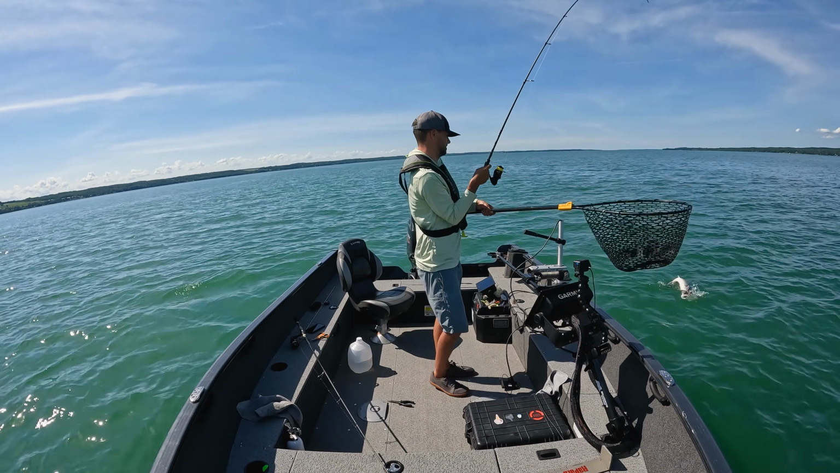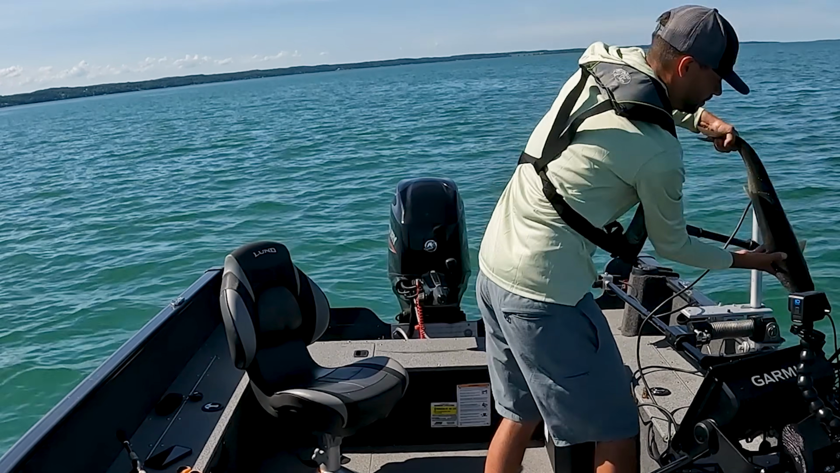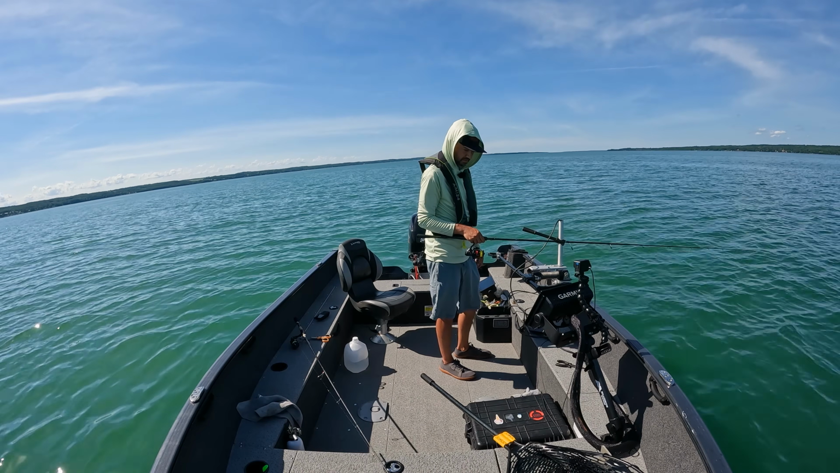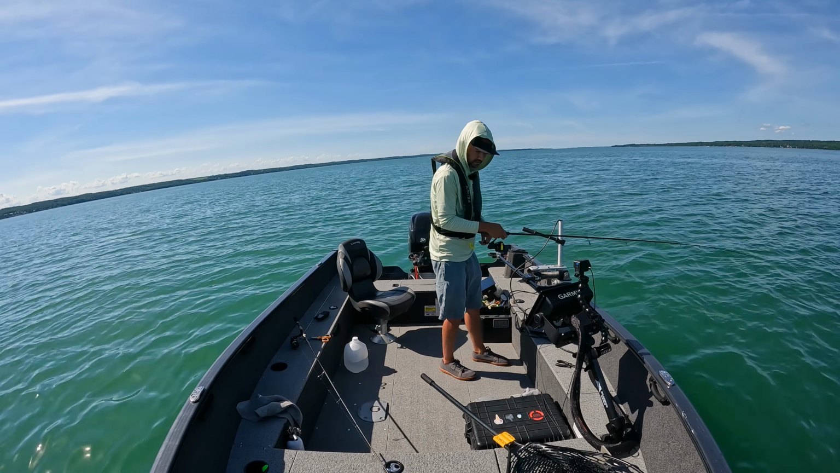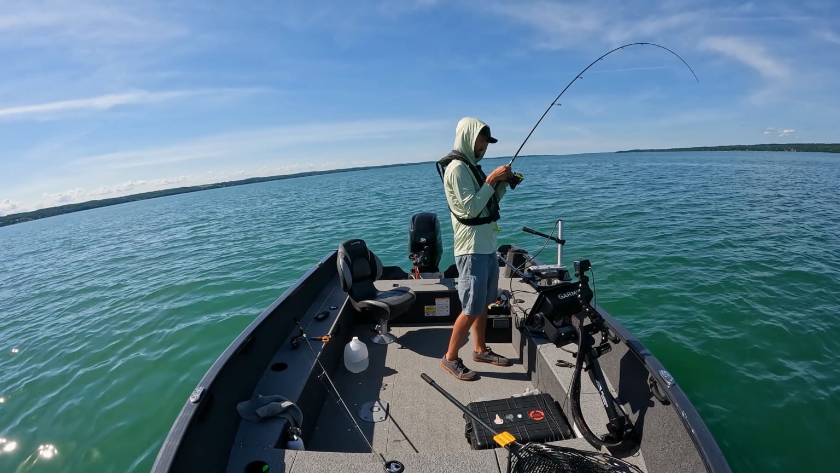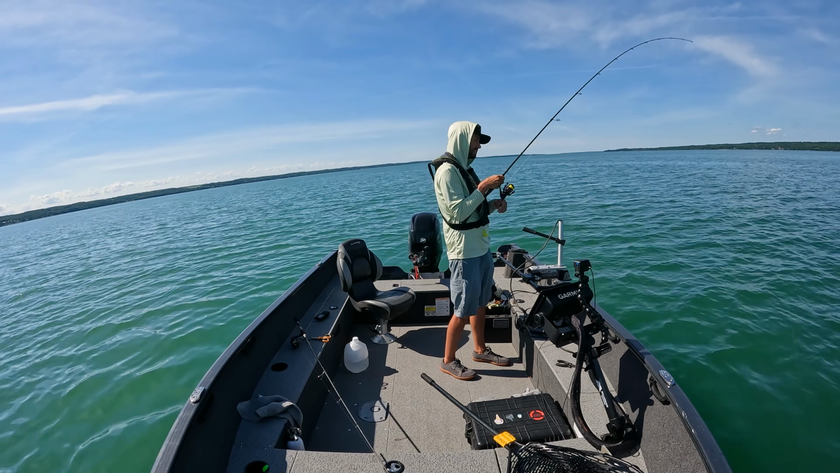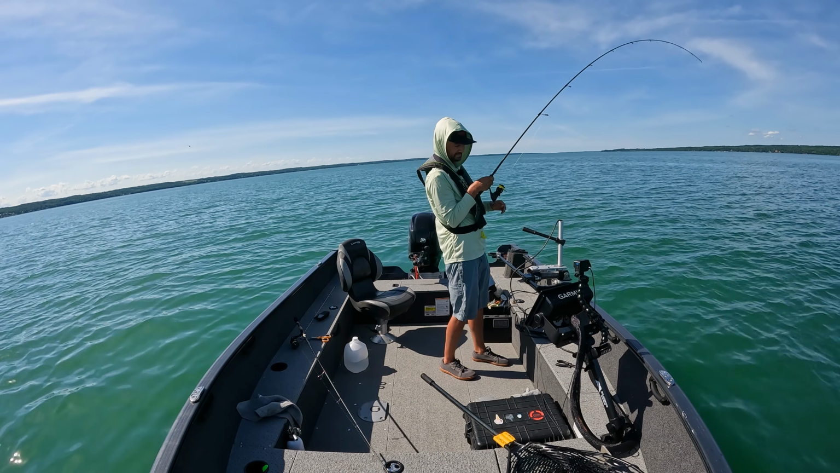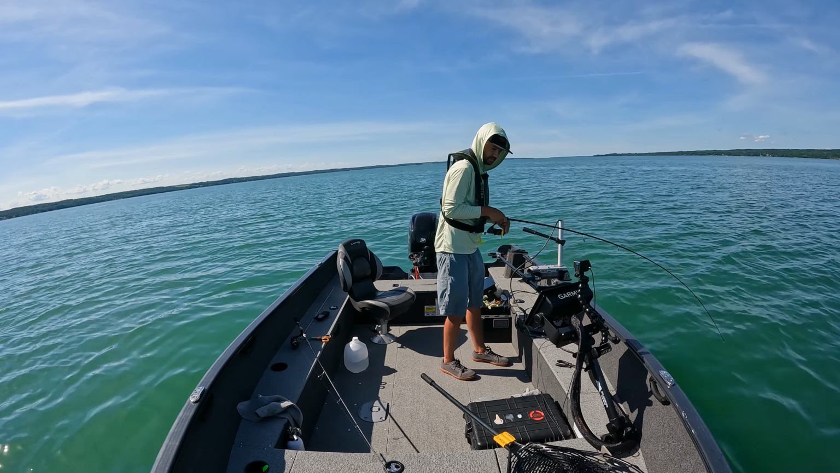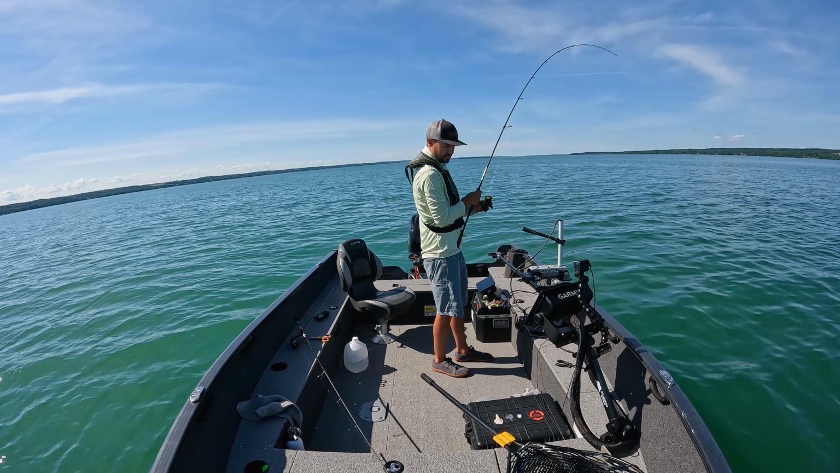Perfectly hooked. There we go. Nice burp shark, burping, going back in. All right, I'm about to get chased in 3, 2, oh my goodness. Oh, it's gonna jump. It's a steelhead. Nah, it's a laker. Oh, he's pissed though. All right, now he's wrapped up in the line.